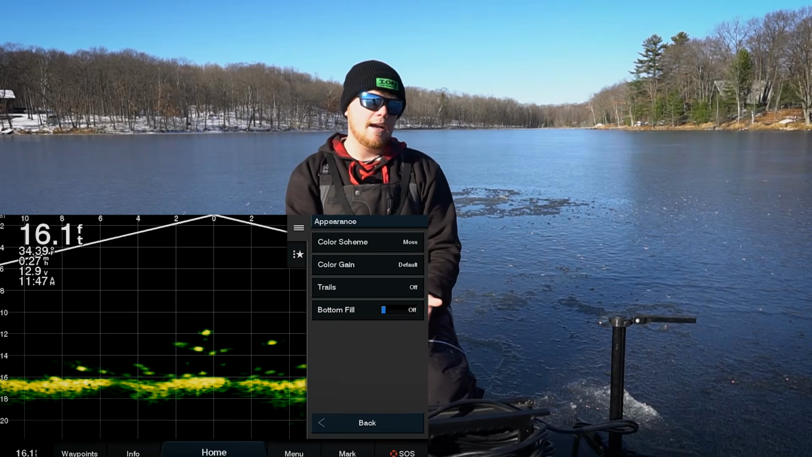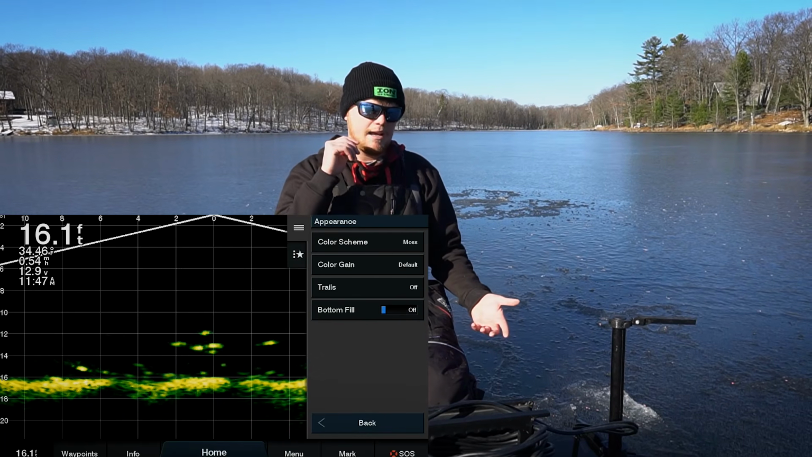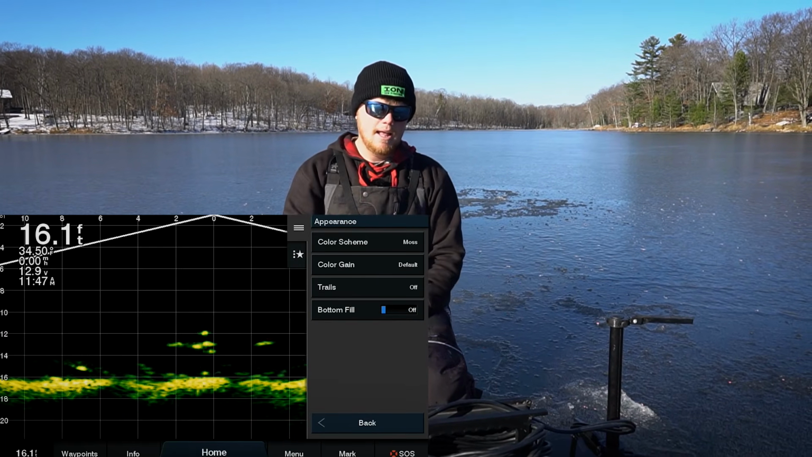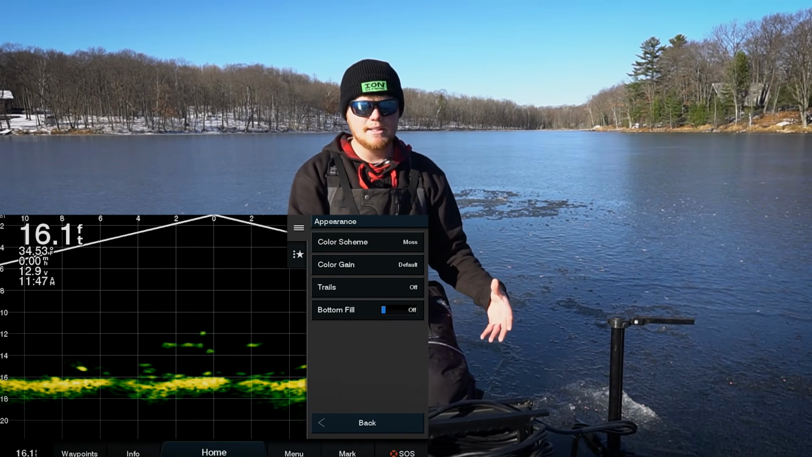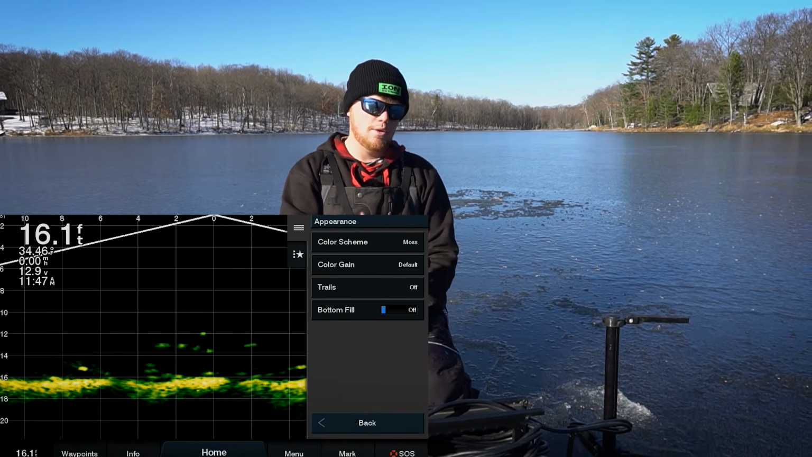And the color scheme that I am using right now is actually a color scheme that came out with one of the updates this past year. I'm using the moss color scheme on this unit here. I'm only using this color scheme because I think it really pops. It really looks the best.